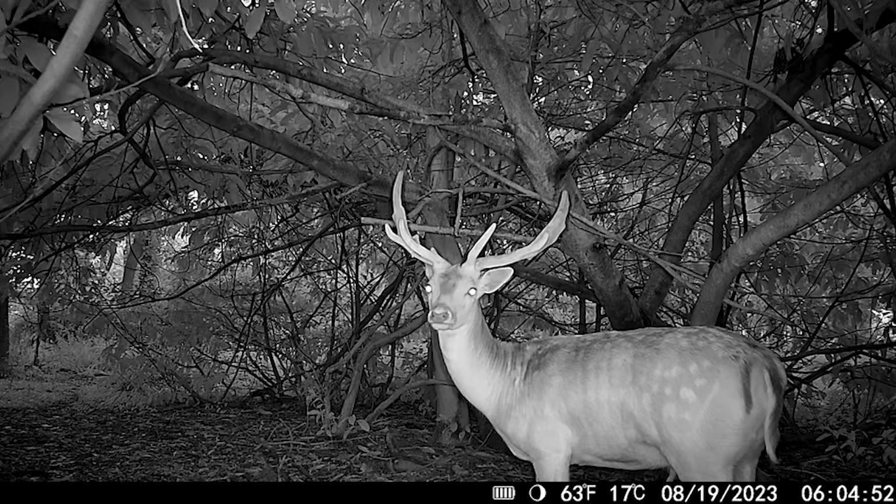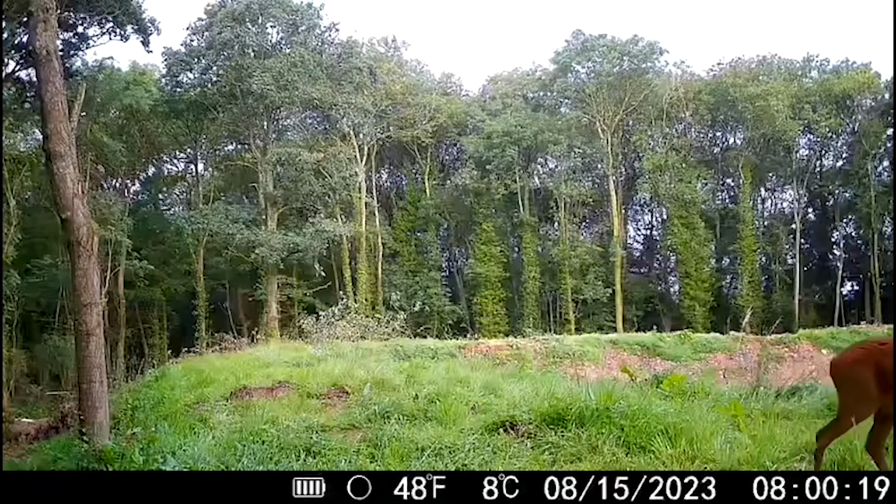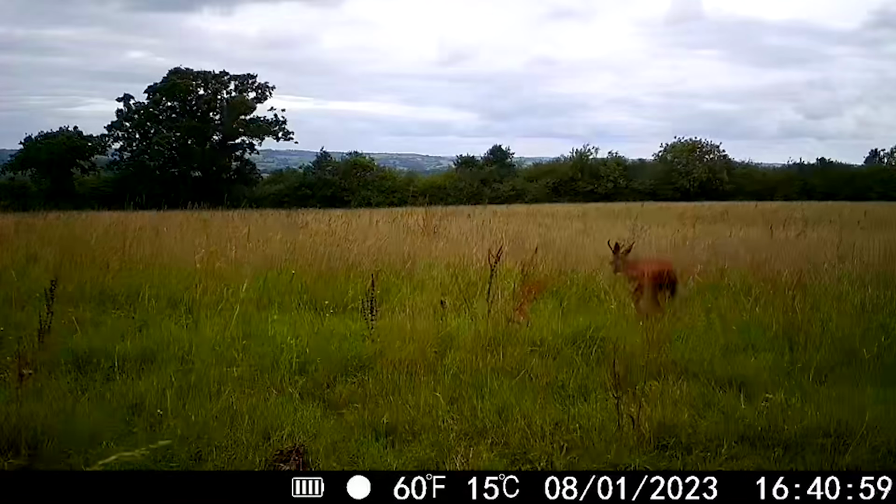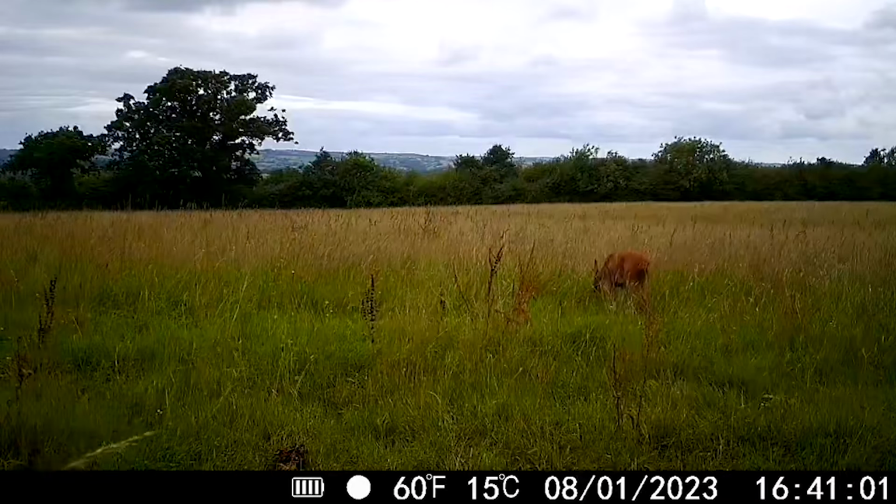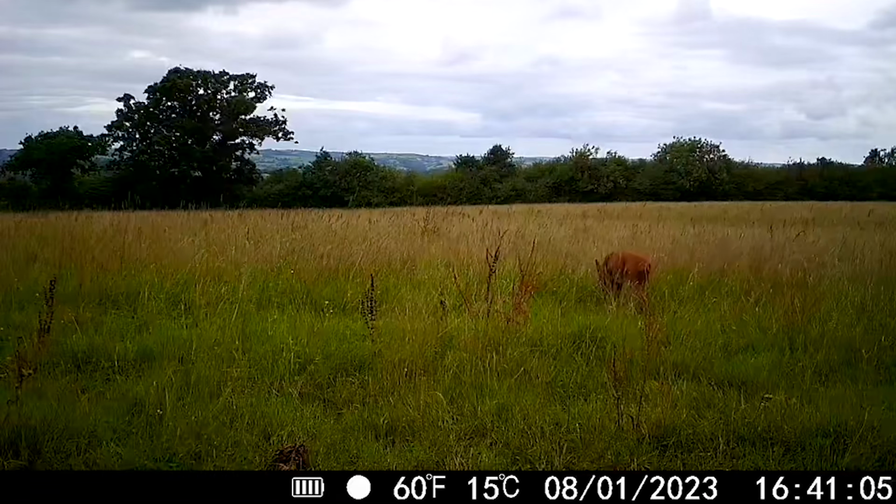About a week later, I still had the cameras up because it's fun watching them anyway, and then this young lad came by. I don't see very many roe up at this farm, to be honest with you. The neighbouring farms there's plenty, but on this farm there doesn't seem to be very many roe. So really nice to see a good mature buck coming through on the roe. Happy to see him.